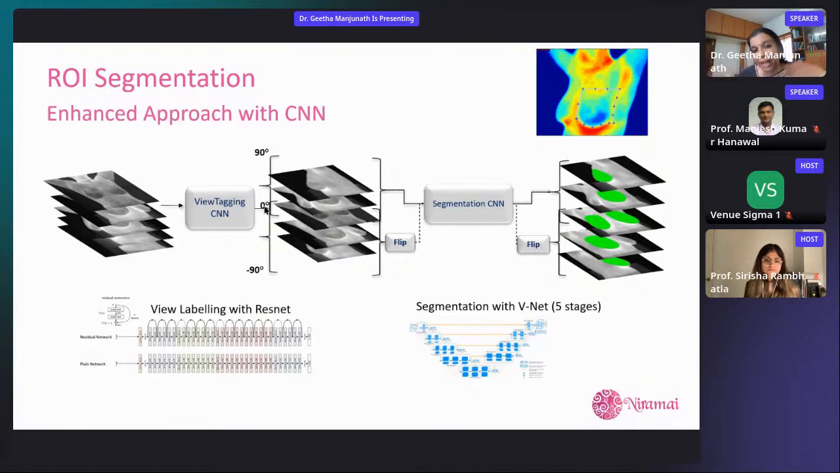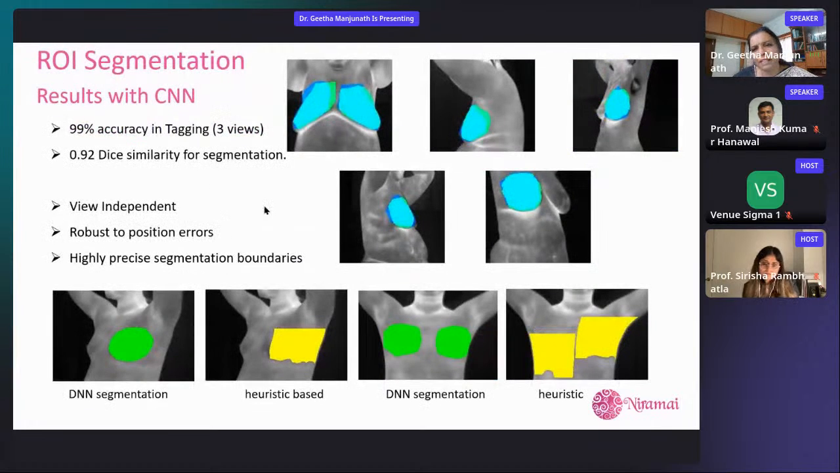But the pipelining of different types of problems and solutions, or networks, that we've used to provide the solutions was also a very interesting multi-phase deep learning network that we had to use internally. This is all in the first box of saying whether the person is doing the right thing in the image or not. And these are some of the images: the yellow ones are contour based, and the green and the blue ones you're seeing are all deep learning based. So it's actually much more accurate and precise segmentation boundaries, as you can see.